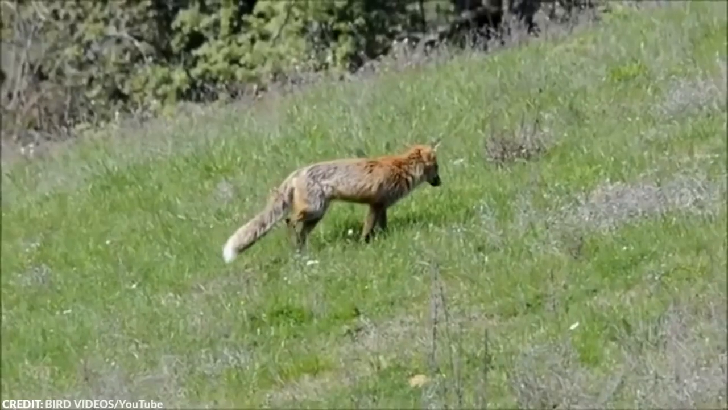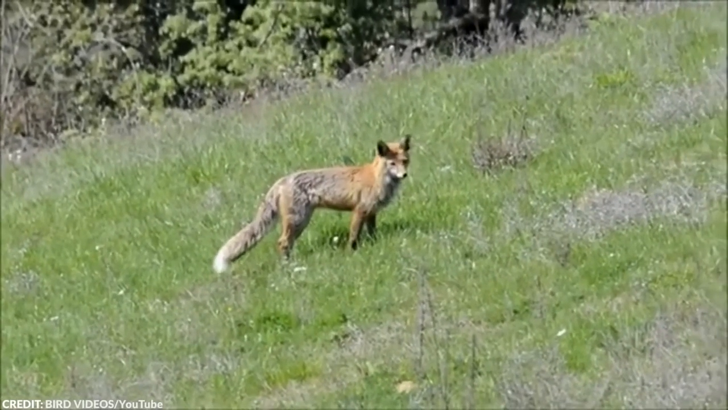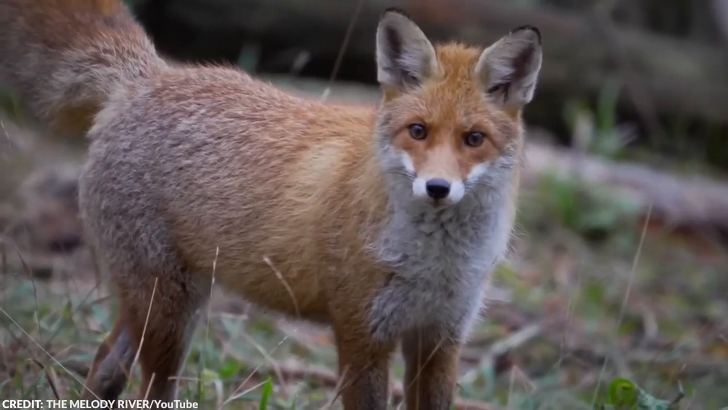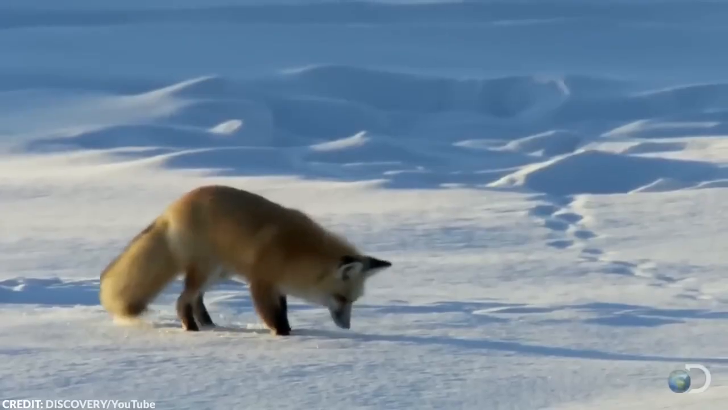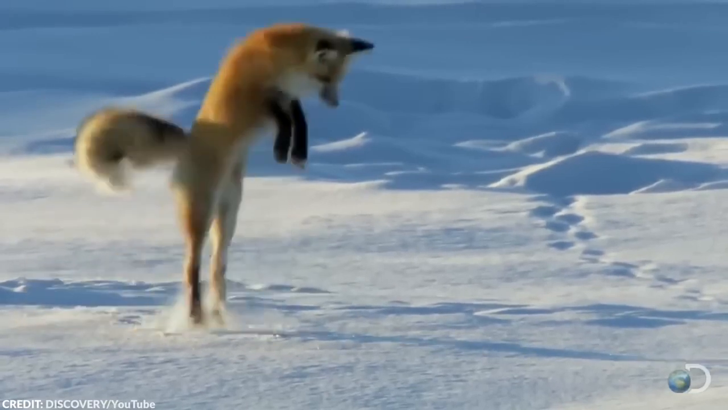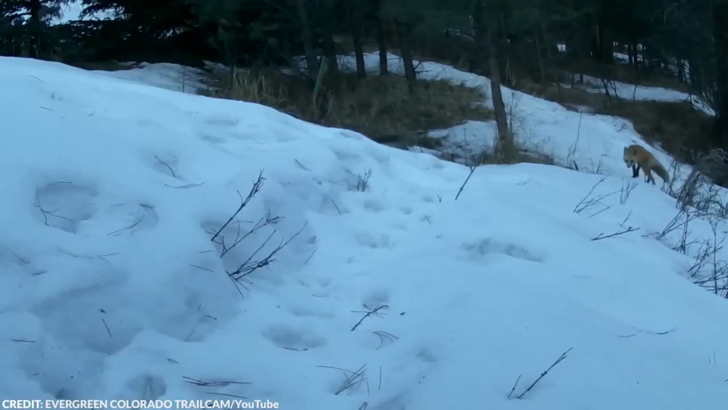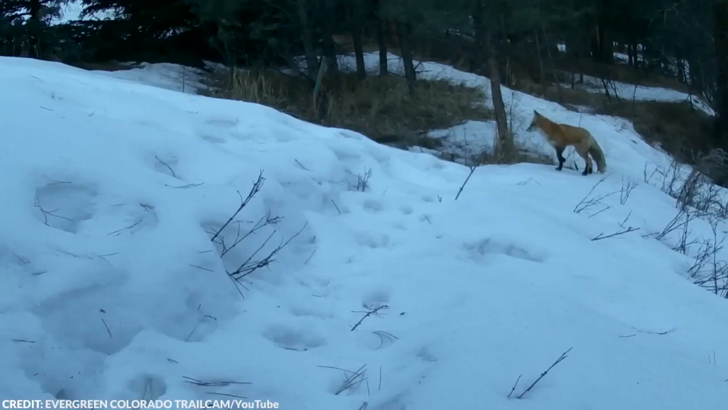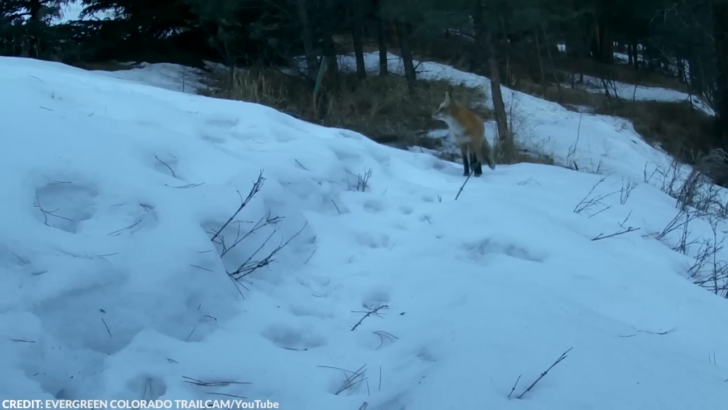Red foxes have thick, long tails which can measure from 12 to 21.75 inches in length. Aside from helping them maintain their balance, their tails are also useful for keeping themselves warm during wintertime. In this footage, the red fox seems to be alone in the snow, with no potential food in sight. However, using its keen senses, it was able to detect a delicious scent somewhere in the area.